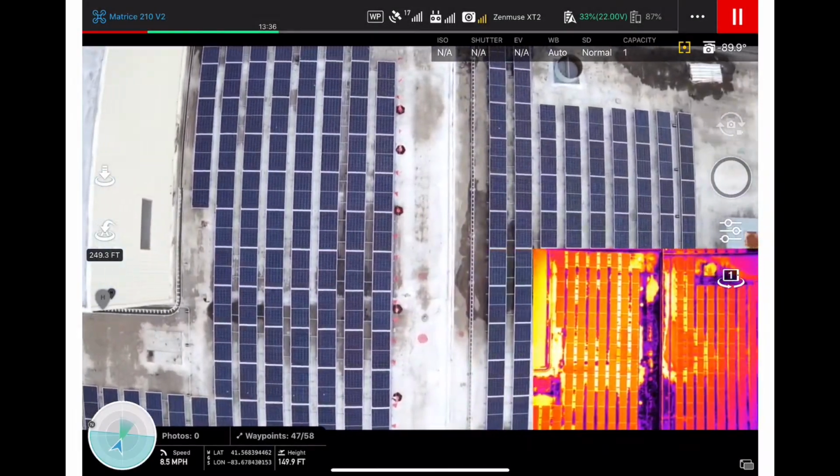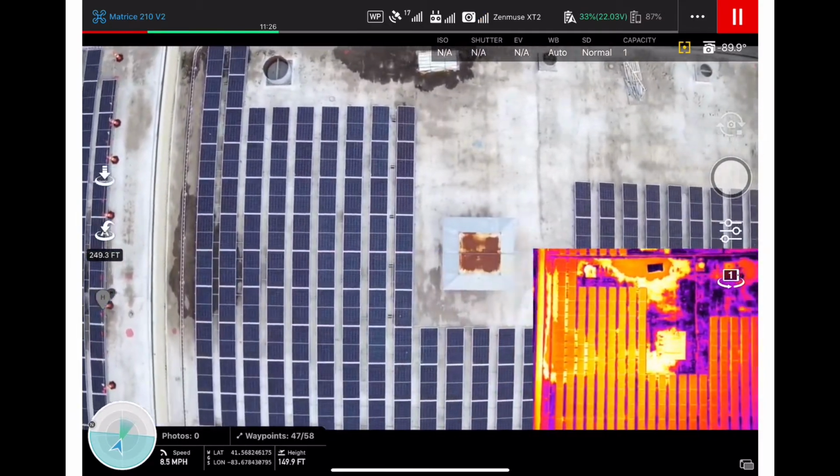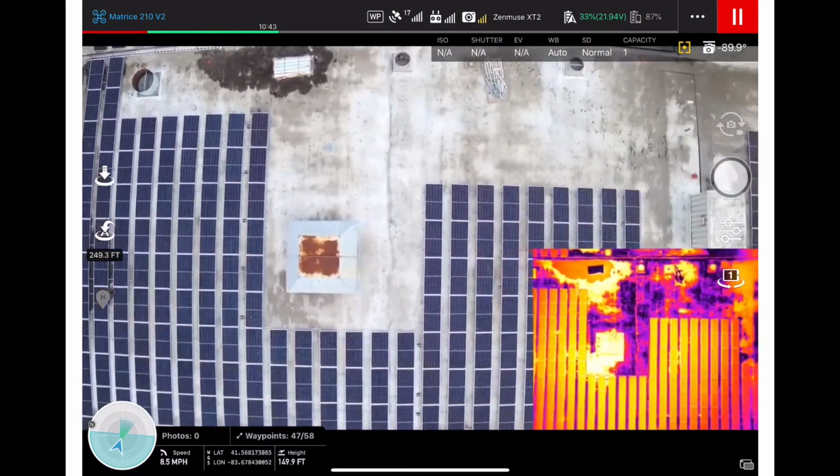And that's what you would need, because honestly on something like this, there's so many variances and the roof's so damn big. Every one of these spots, we're going to need to look at now. If you run out of battery, land. Hurry.